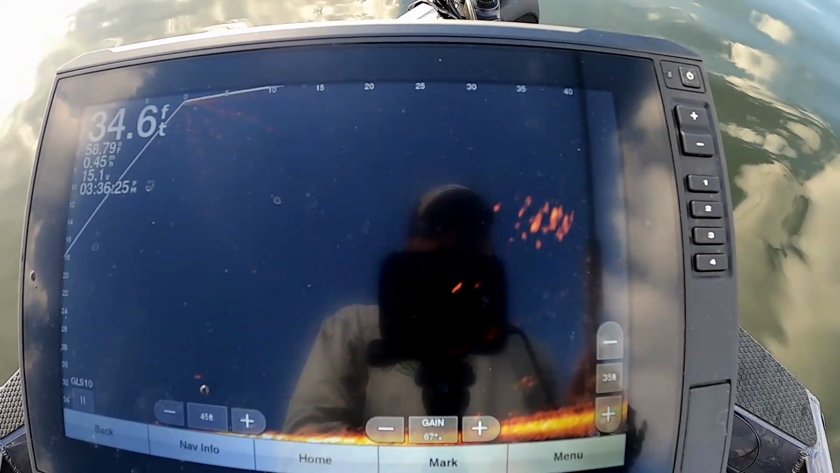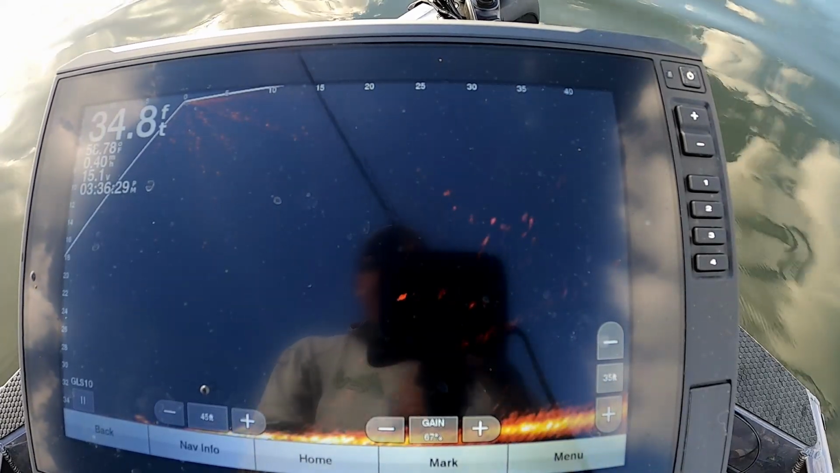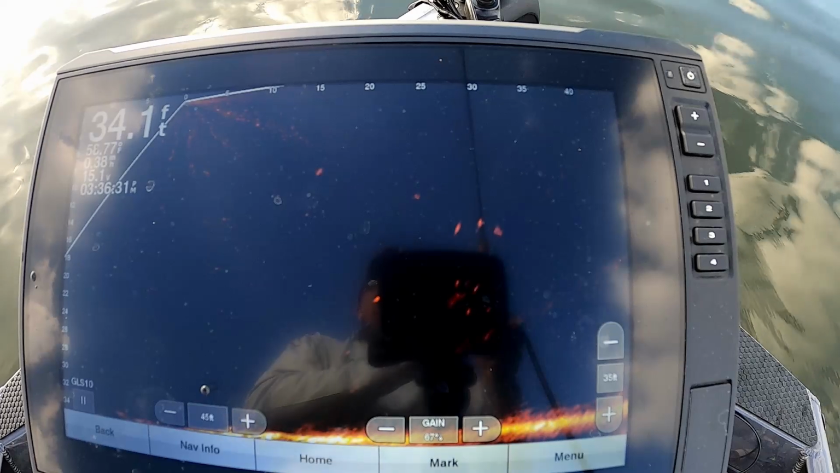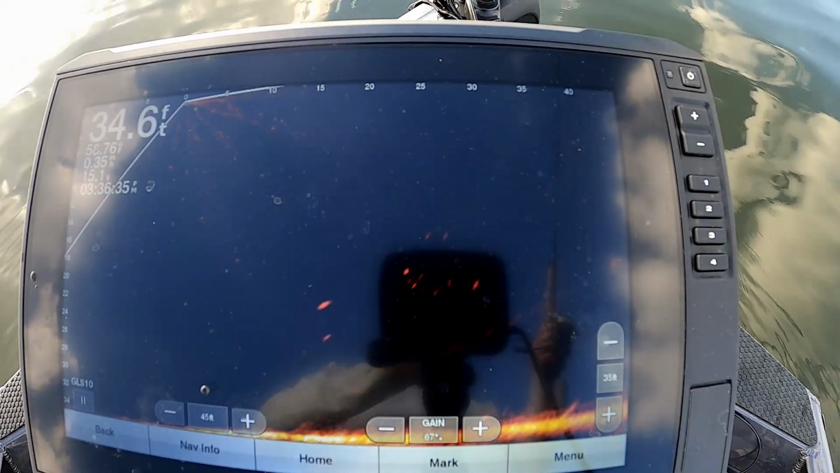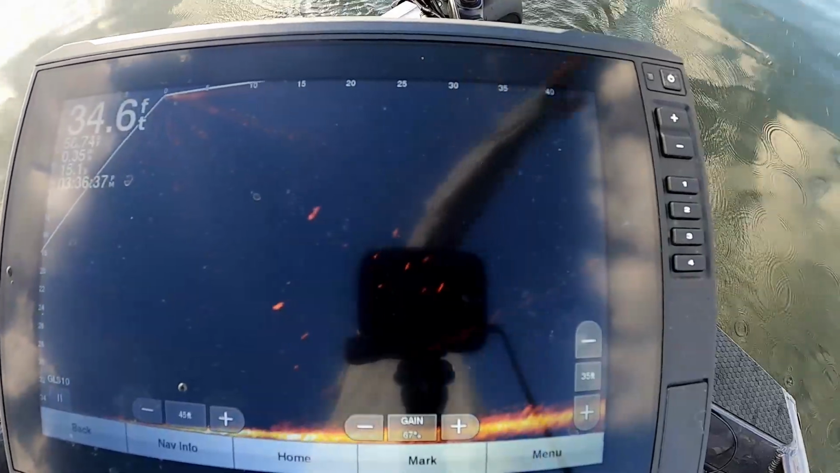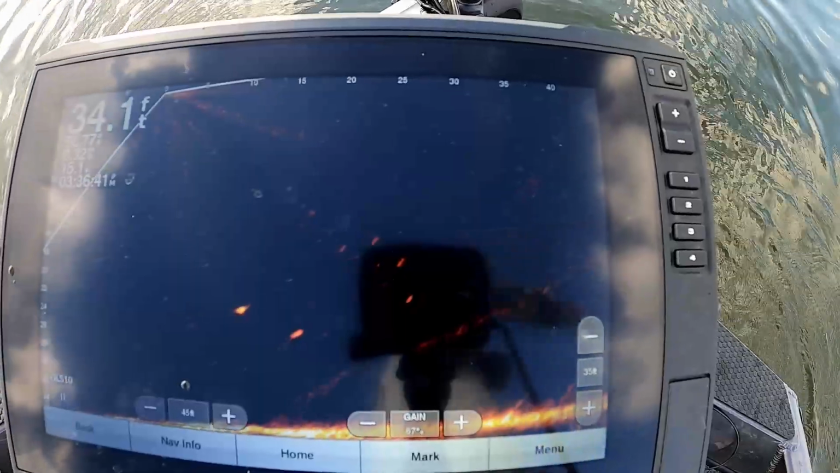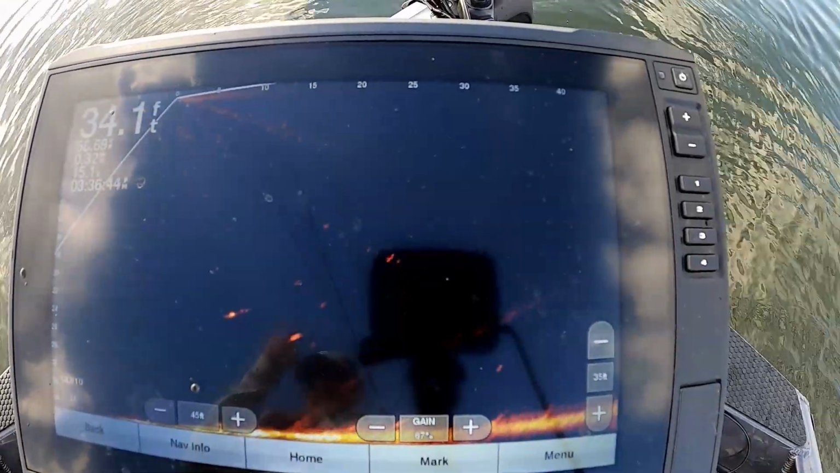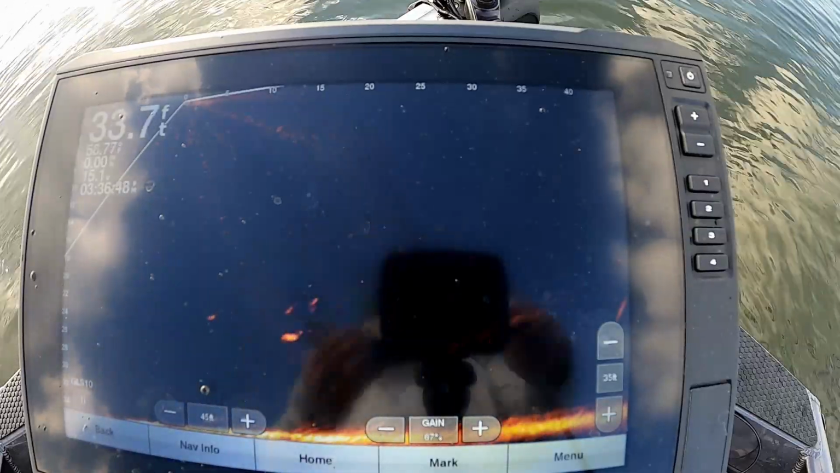Don't see my jig. I see the fish coming after it though. There he is, I got him. Didn't get him on camera. Oh, he's a nice one too. Nice big black crappie. Oh, I can't boat flip him. Oh yeah, good pound, pound and a half fish. You guys can see that.